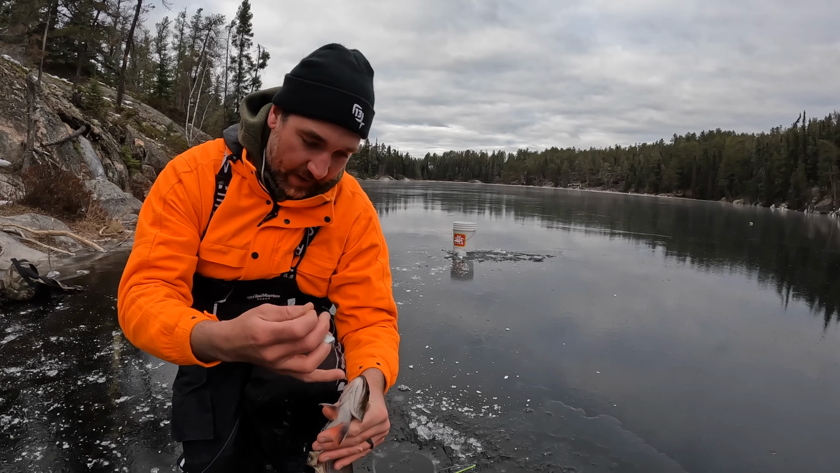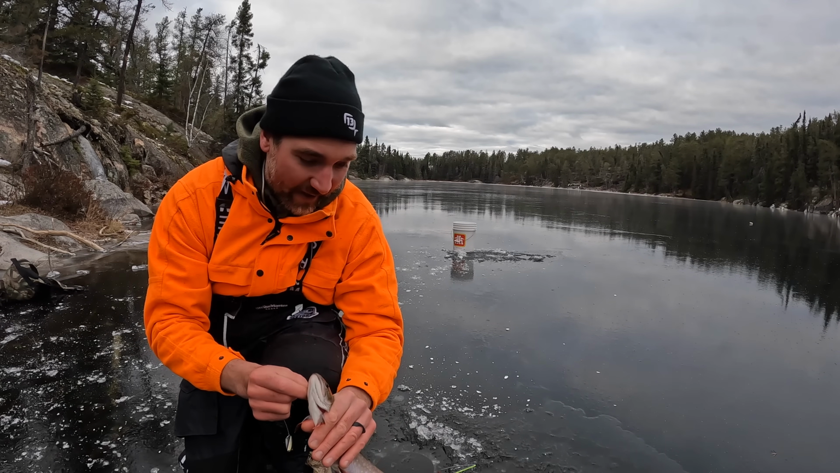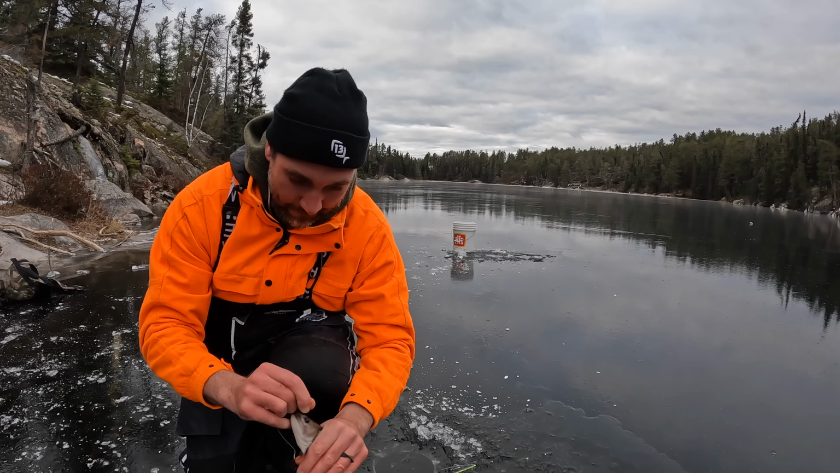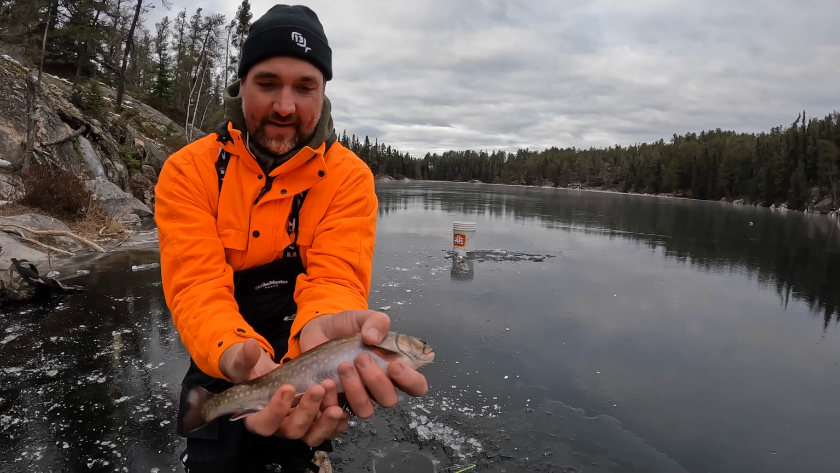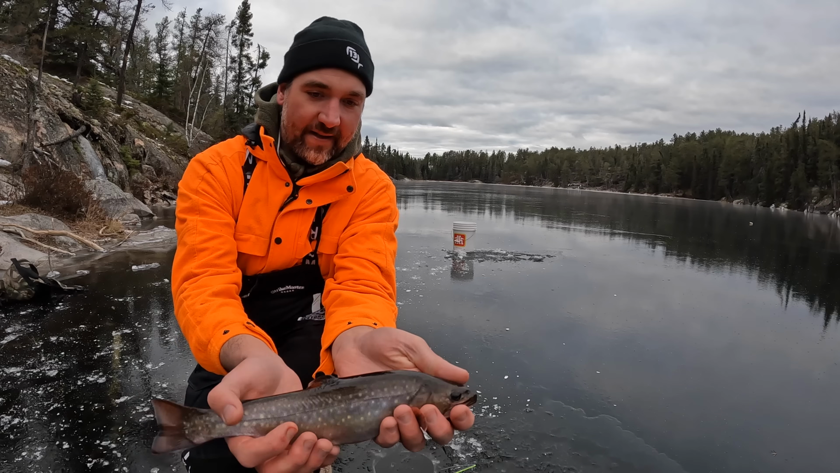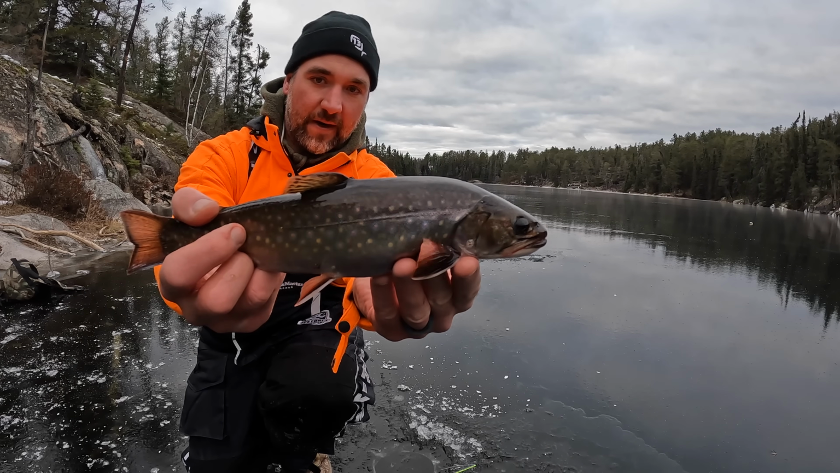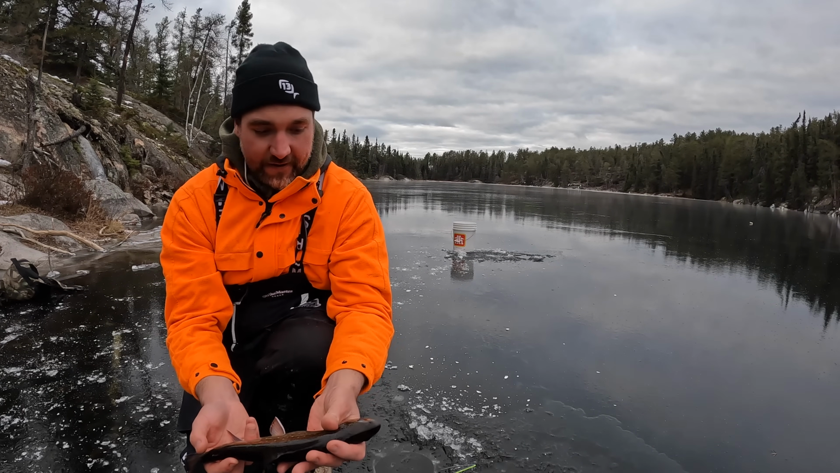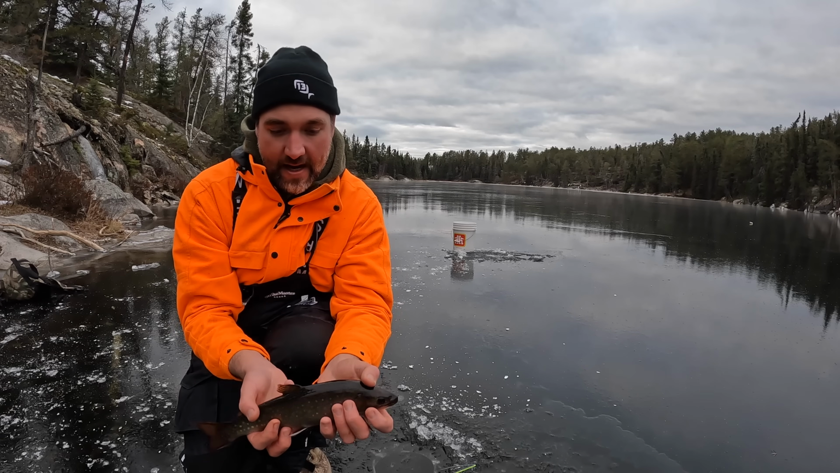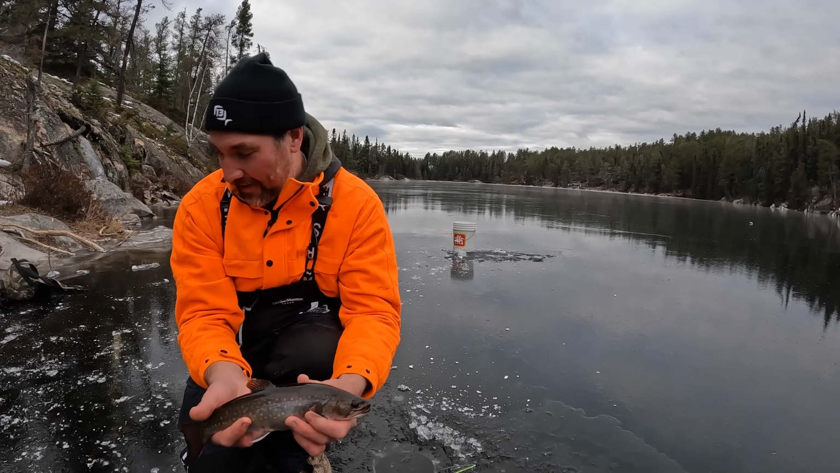He went for a spirally twist. Got my minnow. I like that bucket's got an alarm on it too. And that is a beauty brook trout for the pan. She'll go right in the Sarah Palin. It'll be a self-jigging pole. What a gorgeous fish. Normally I would never even keep a fish like this, but these are put and take lakes. They're stocked by the ministry, and we eat them.